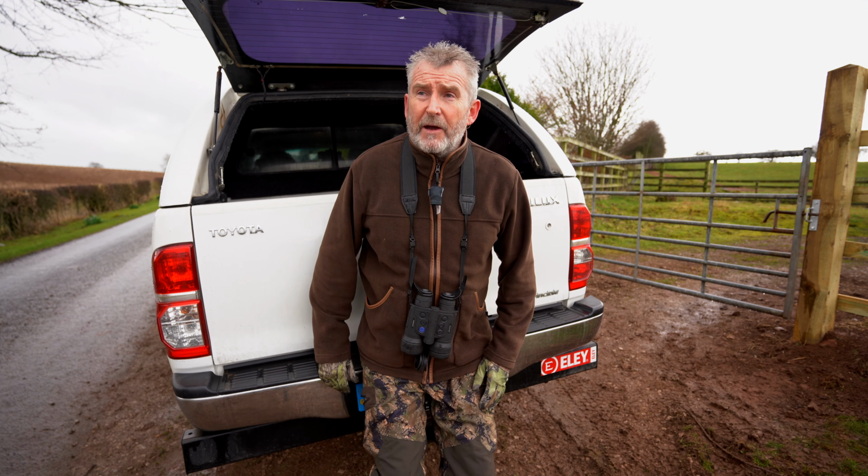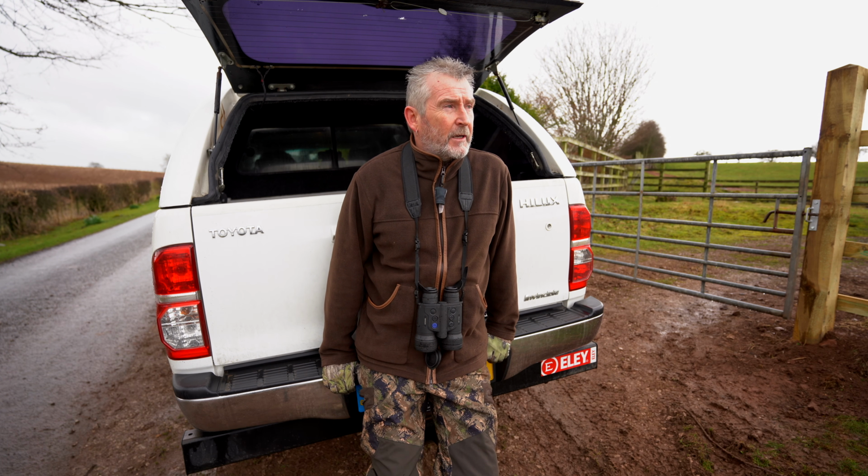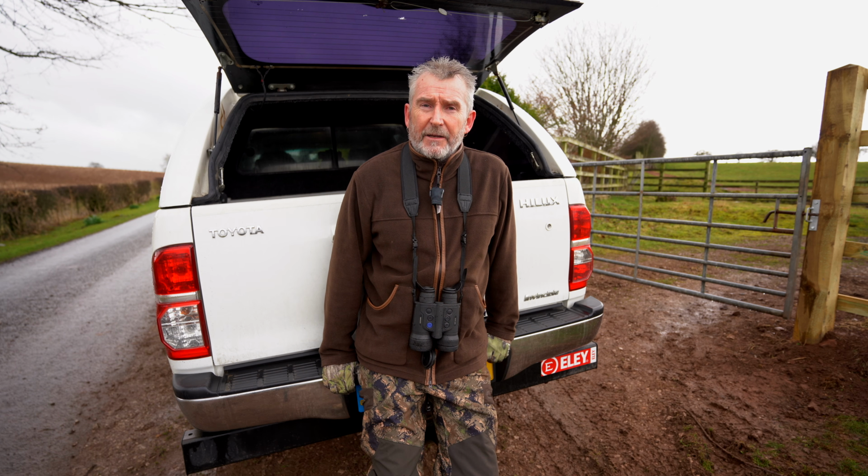We're on the outskirts of Penrith. Another one of my ongoing permissions. It is an ongoing job. There's loads of rabbits here in these fields, and they're beginning to undermine these lodges on the side. The farmer's fed up with them spooking the sheep. He's having to chase them around all the time.